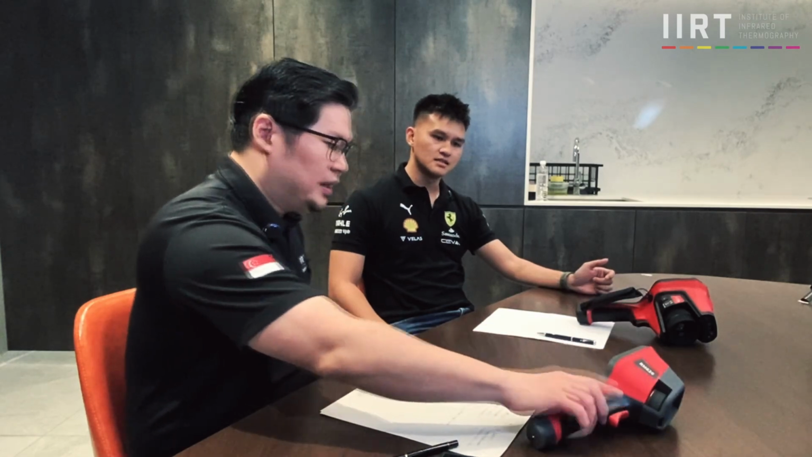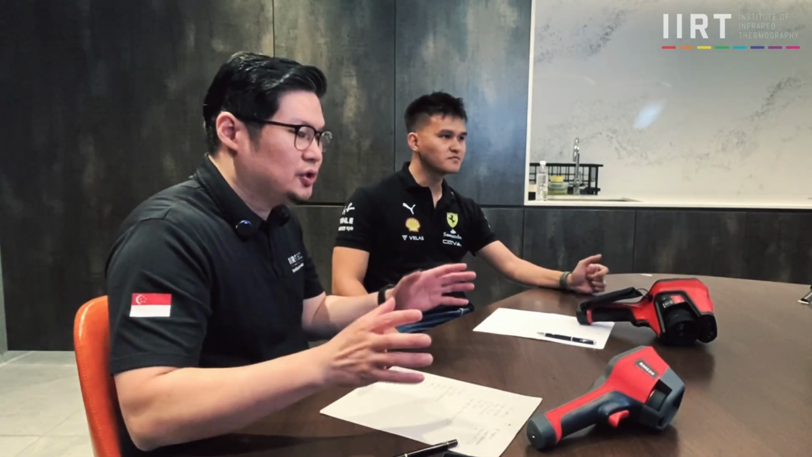Exactly. So I think if your work requires that range of field of view, then this is clearly a very worth considering option to have. And these two are fantastic. I think you were saying that one of the universities is using this. Yes. Right. What kind of applications do you think they will be using it for?